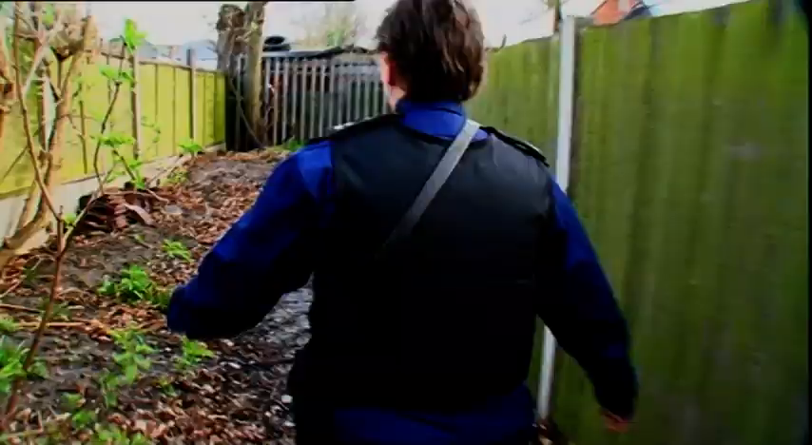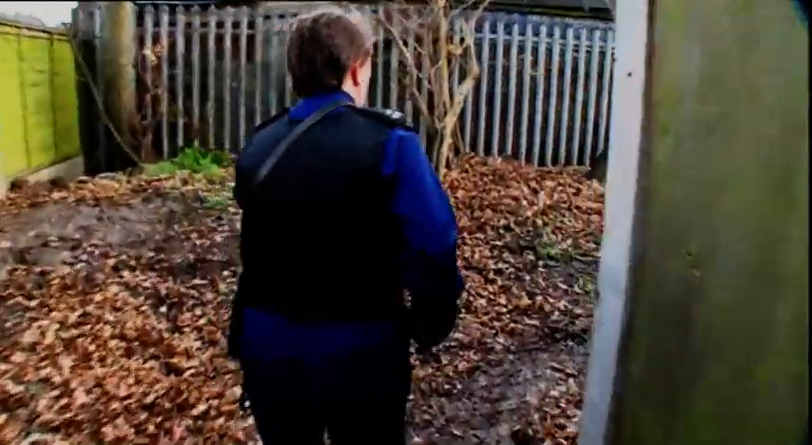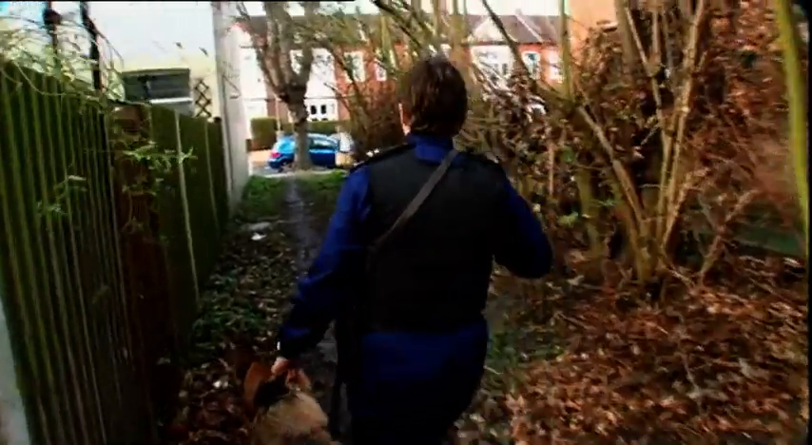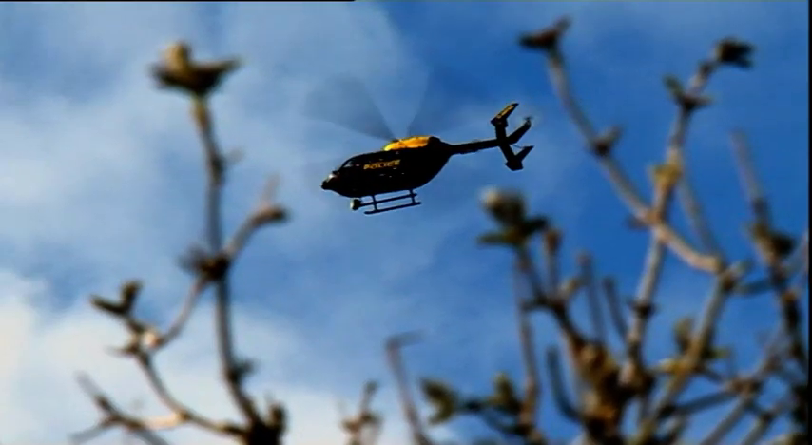PC Chapman now knows that 2 of the boys' friends are on the run with 2 expensive BMX bikes they've taken from the back garden. While Carly tries to sniff out the direction in which the teenagers ran, the helicopter's thermal imager scours for heat traces. My main danger here is she's going to run out and you can see the cars. PC Chapman and Carly are running out of time. And so is India 99. The trail is in danger of going cold.